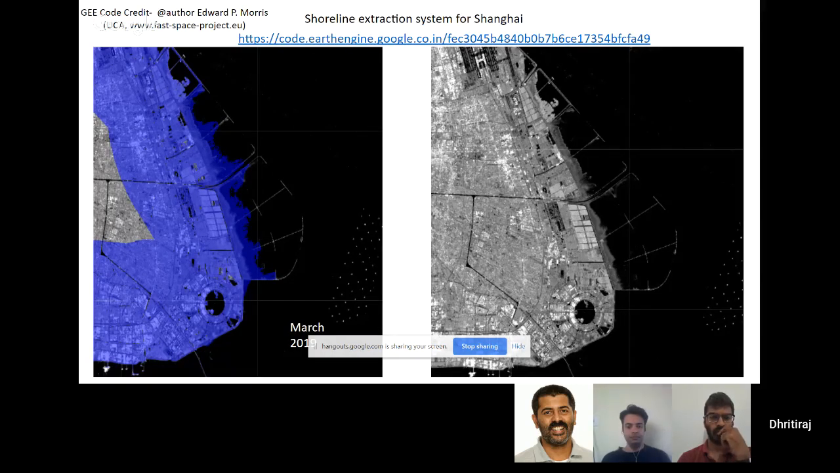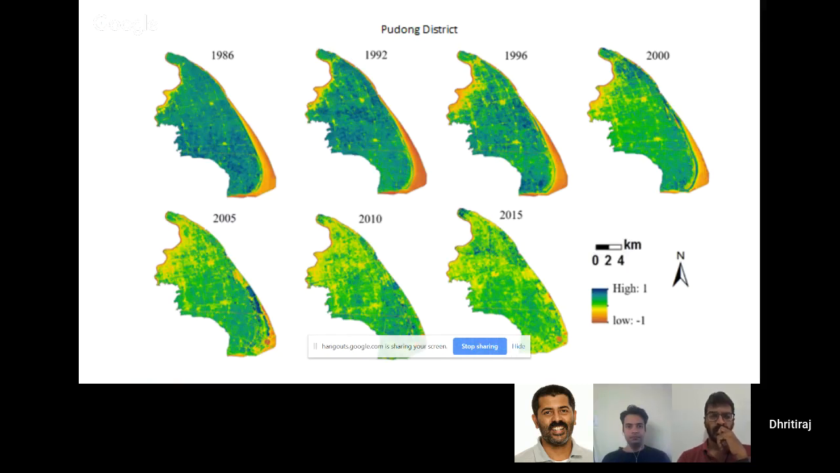So I've contacted people like Dhritiraj, and they are working very hard to understand coastline change and extract coastline. I will go through this code very briefly, because I'm also trying to understand the code. I was also able to use Google Earth Engine to get this time series very quickly.